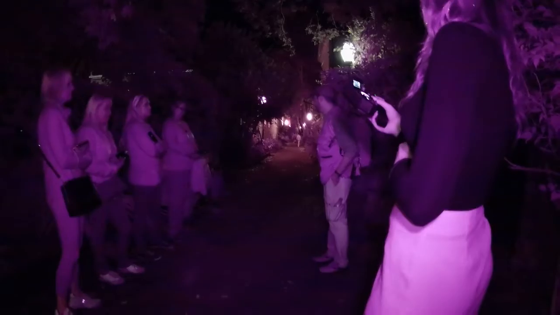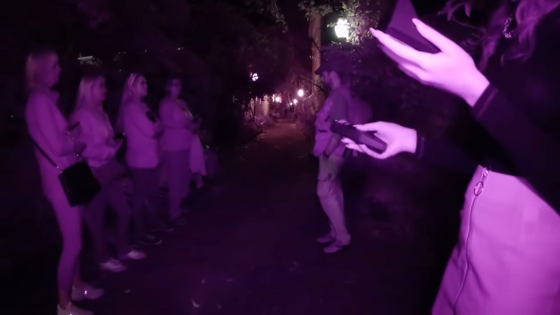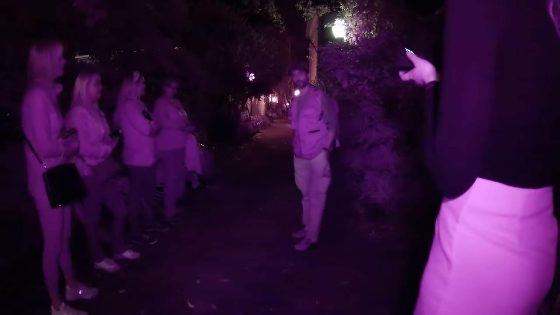So I'm trying to shoo them along because it's outside the kitchen window of the beautiful mansion at the end of the alley. The new owner of that mansion came out screaming. My daughter thought it was great because her dad's getting yelled at, and she thought it was hysterical. And we moved on. The next day was Thanksgiving.